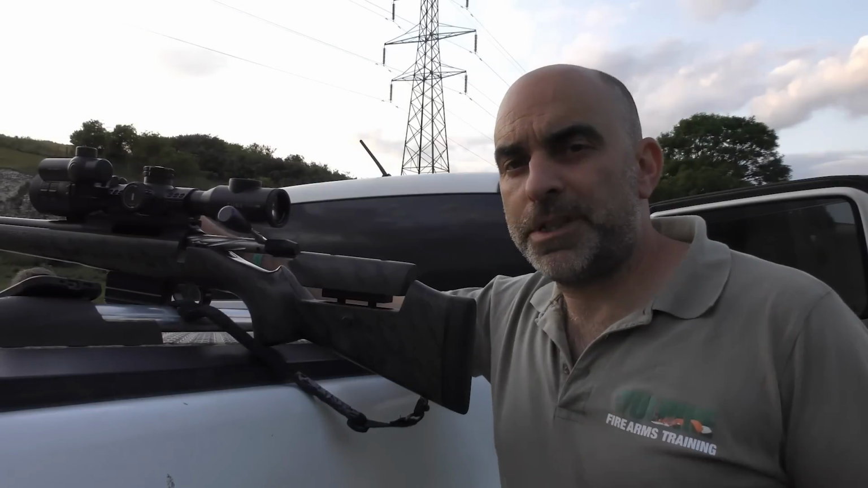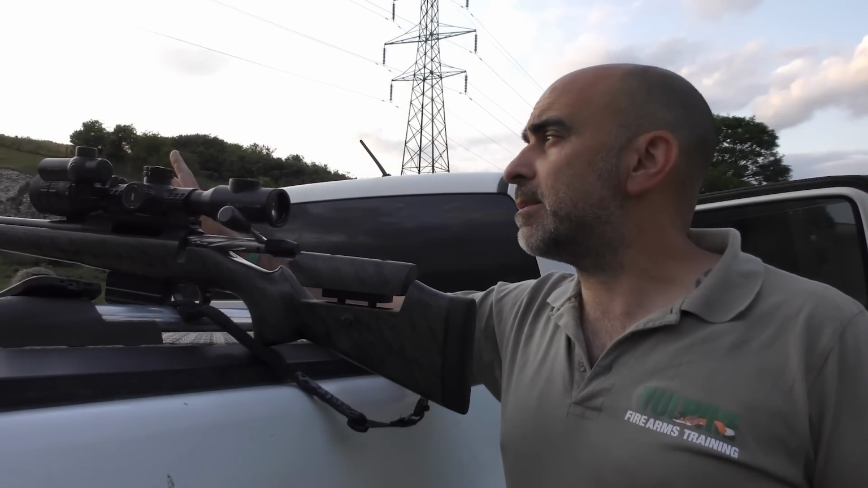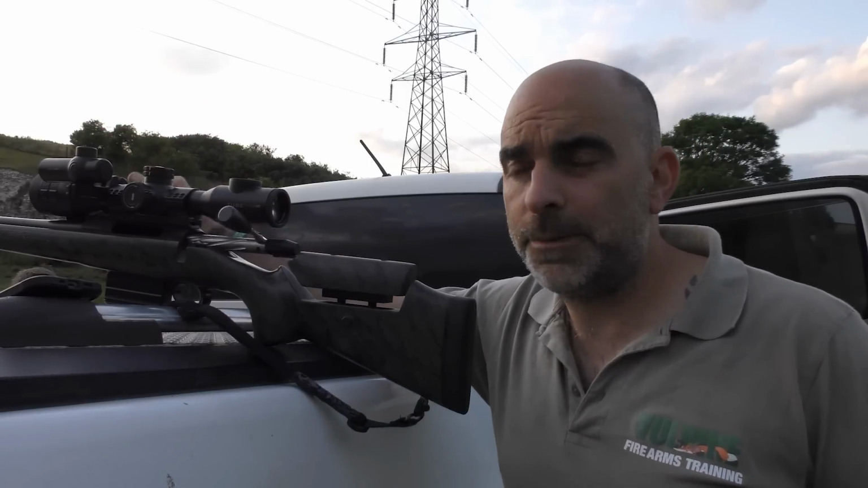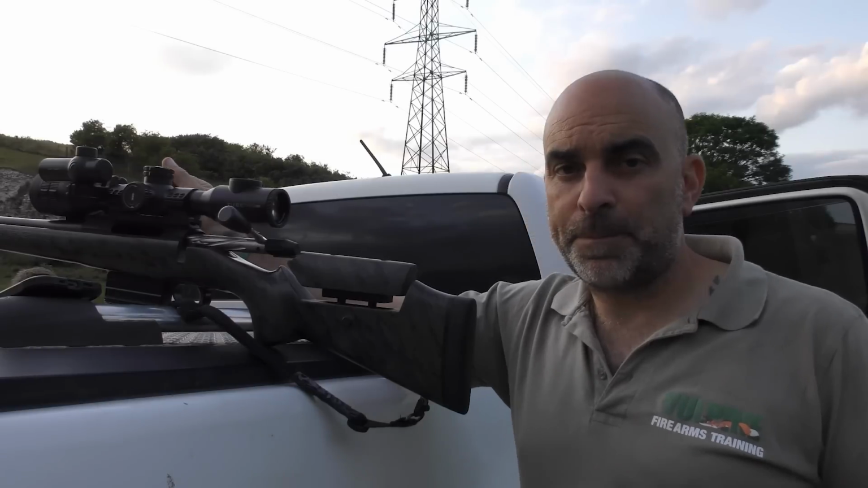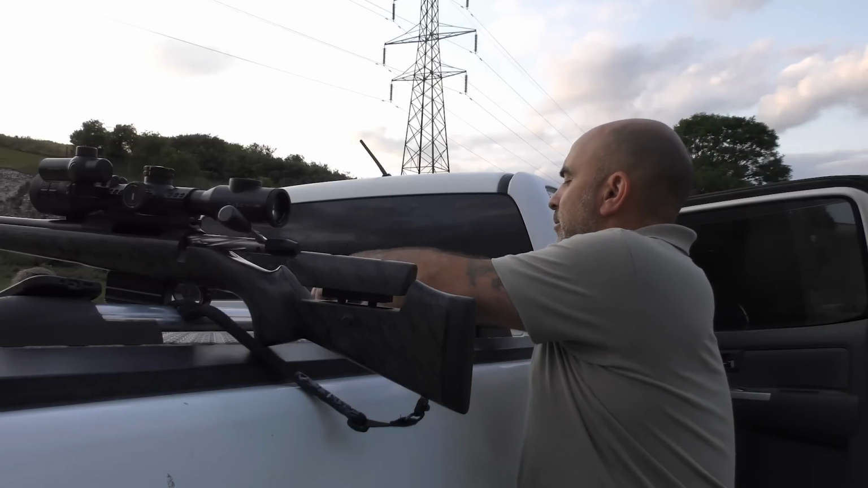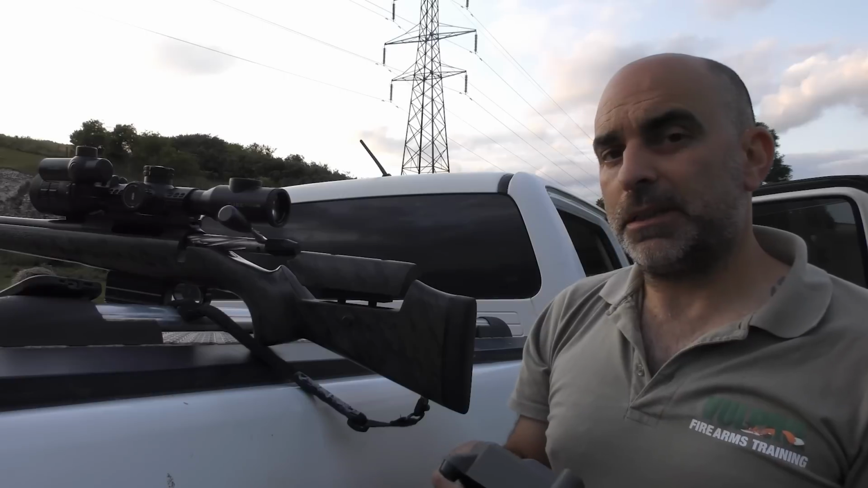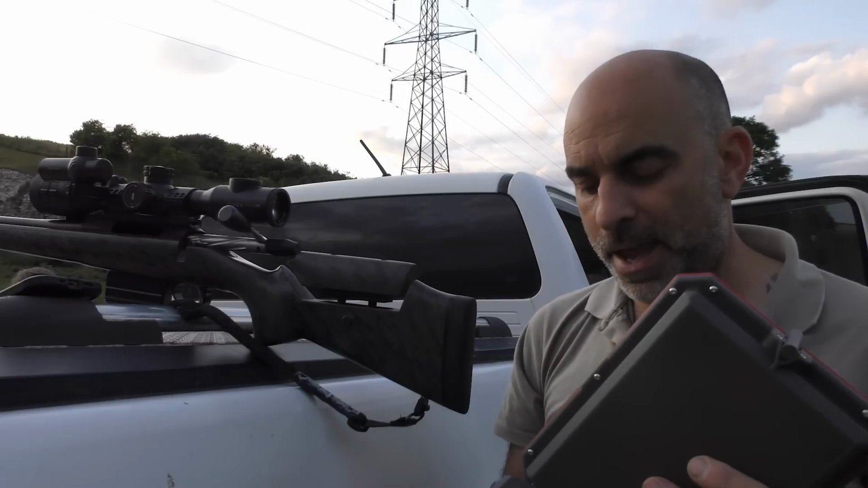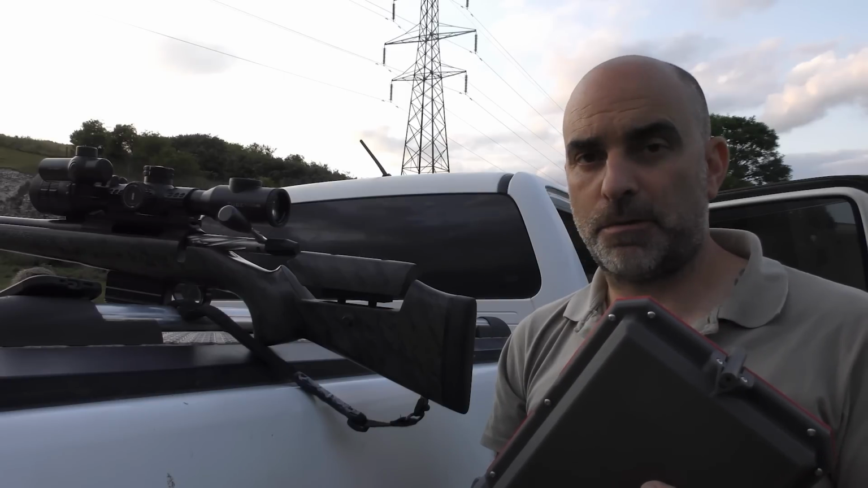Okay, I've got 3 targets set up. I've got one at 200 metres, and the next one is out at 338 according to our little rangefinder here, and then the furthest one's at 410, again going by our rangefinder. So first thing we're going to do is set the chronograph up. So I want to be able to know exactly what speed the ammunition's doing, so that I can then input that into the ballistic app and hopefully get a good correction on that.